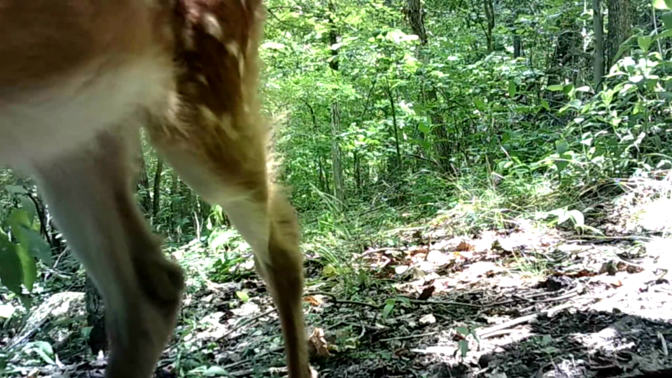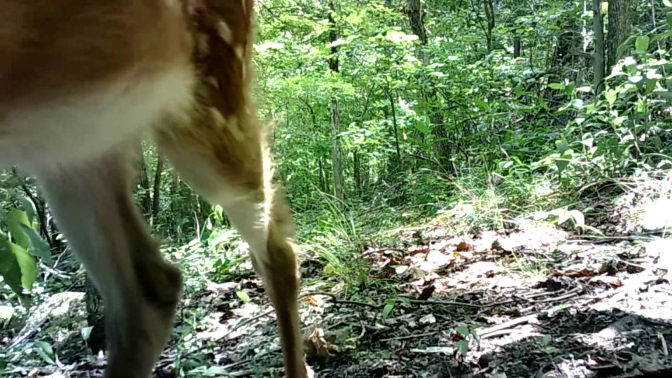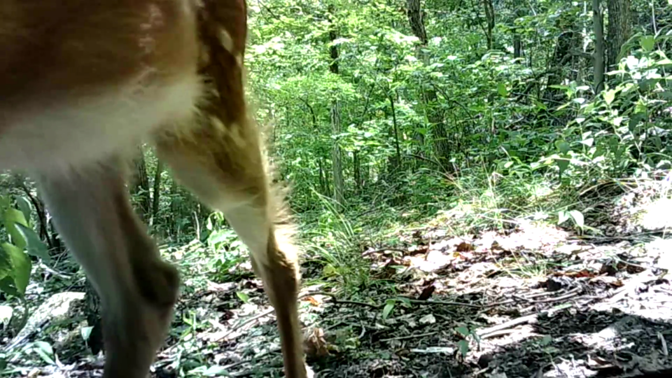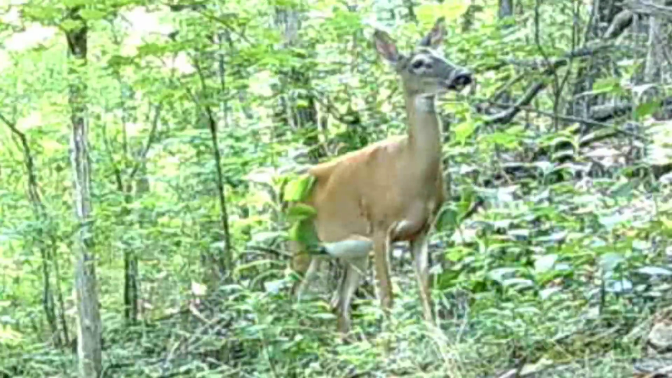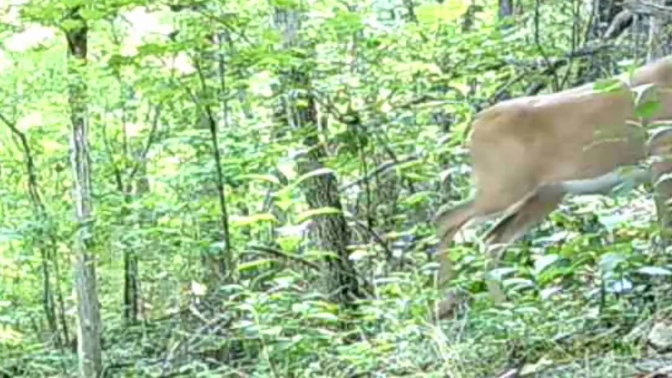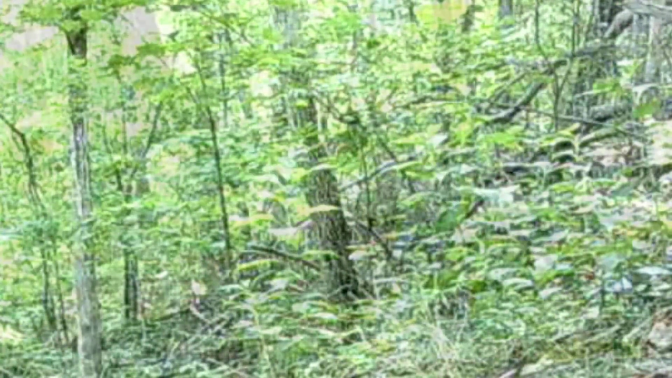And these little fawns, everything's new to them. They got to learn. But mommy ain't far away. She's not far away watching them.